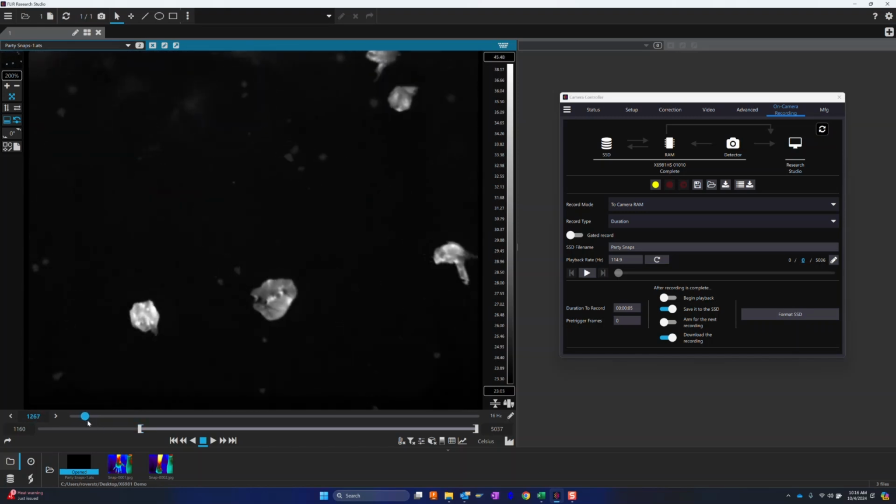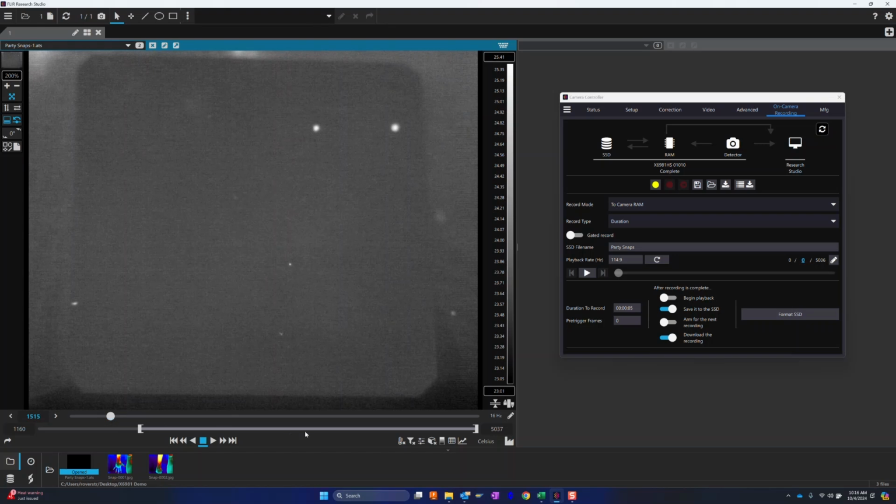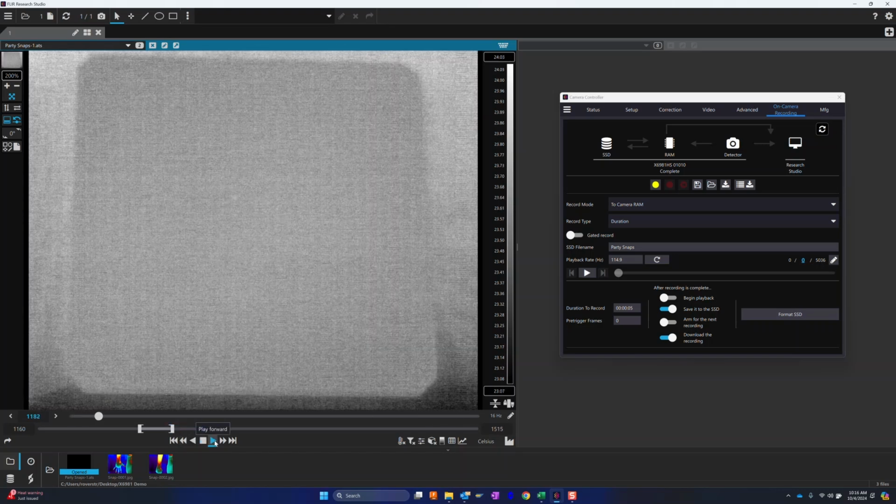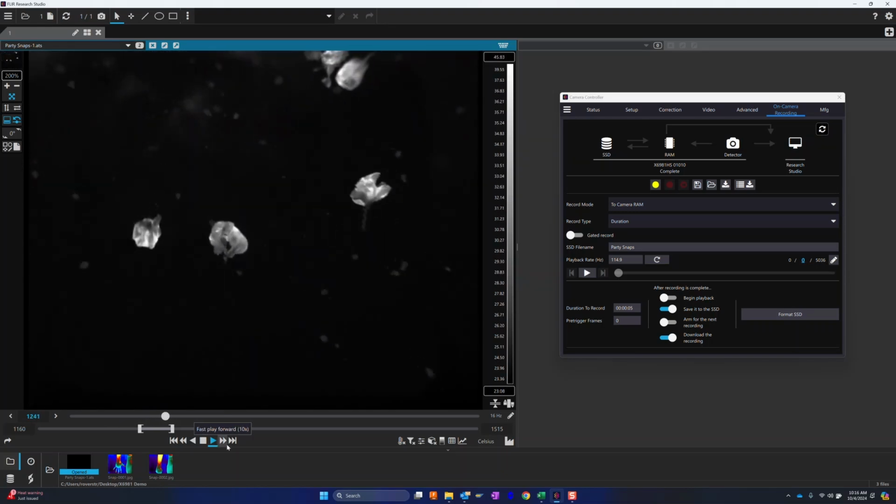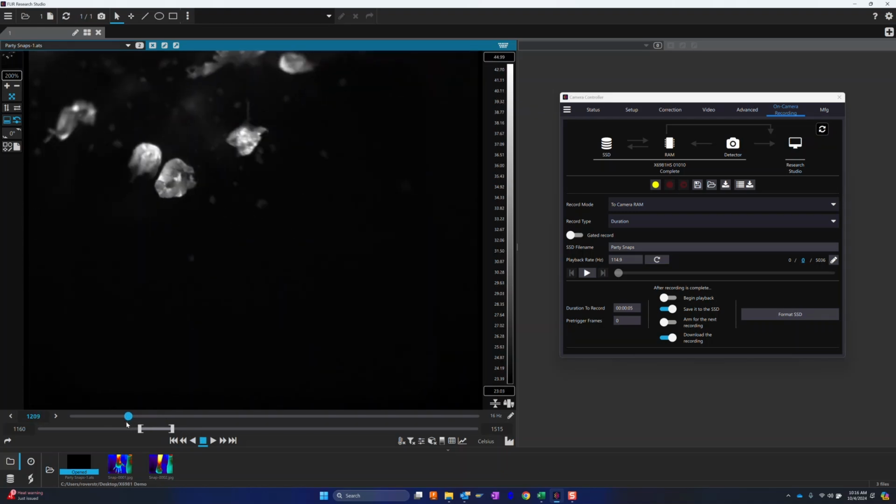Okay, let's let it play through. It's all gone by that point. We could grab the other handle, limit our data down to just the interesting part. So this is setting our play limits. Now let's play it through. They come in the field of view. I didn't get a very centered hit, so they landed on top up there. Let's stop this, back it up to an interesting part.